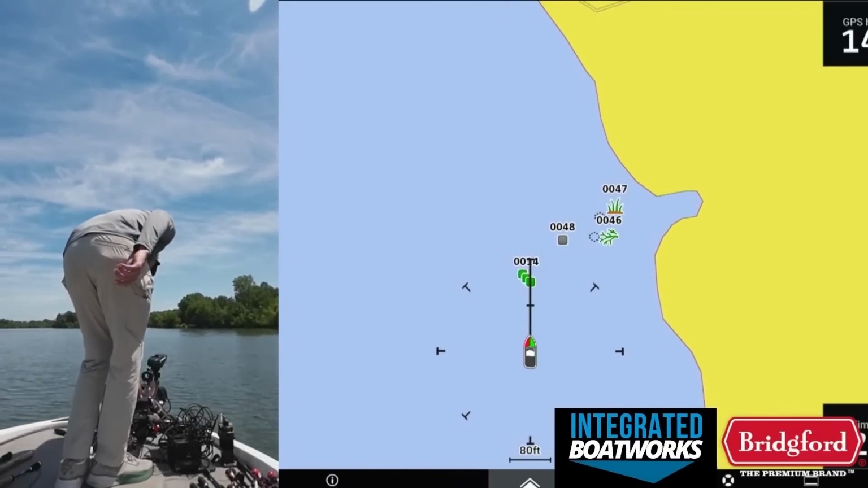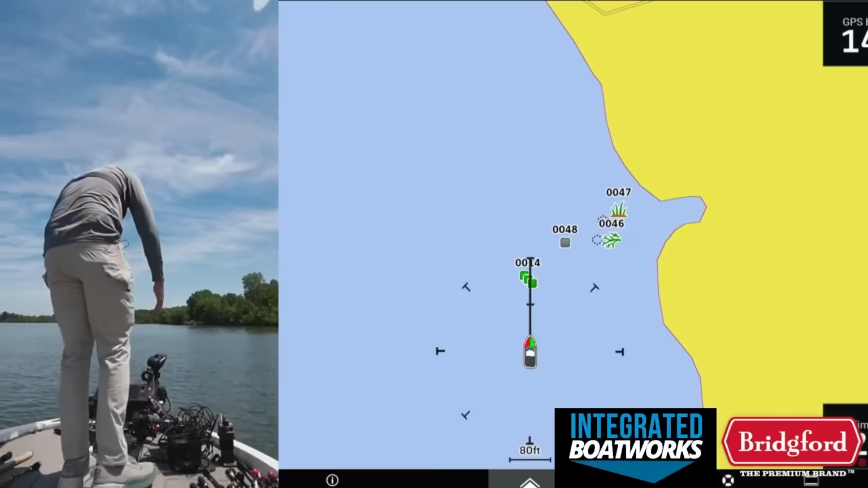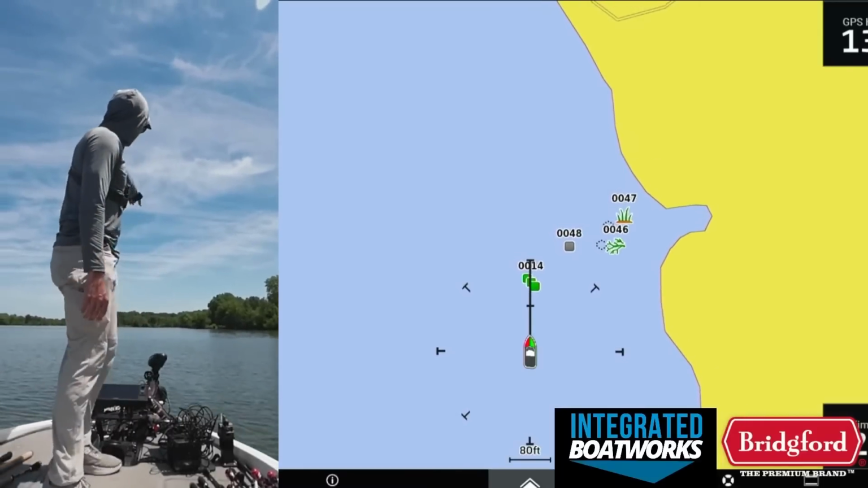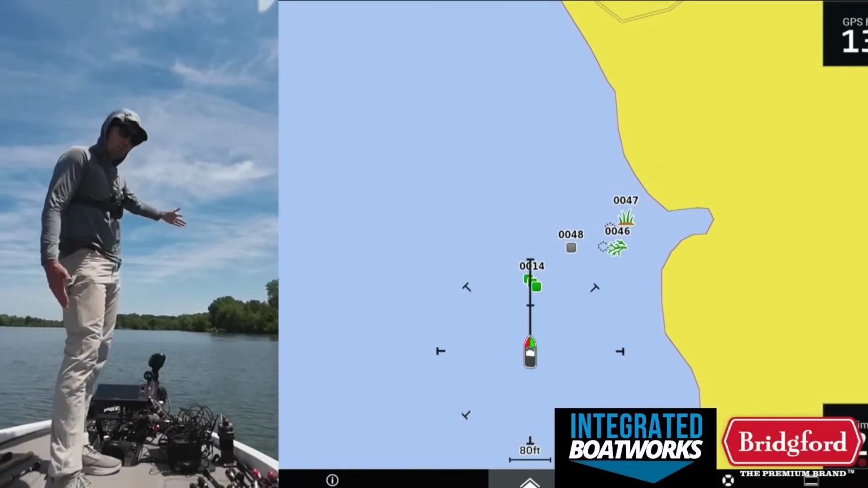And then once you're lined up, you can spot lock, like right here, I could just spot lock. I'm about 120 feet out, and I can just cast straight ahead of the boat, line up with like a tree out in front of me or something like that.